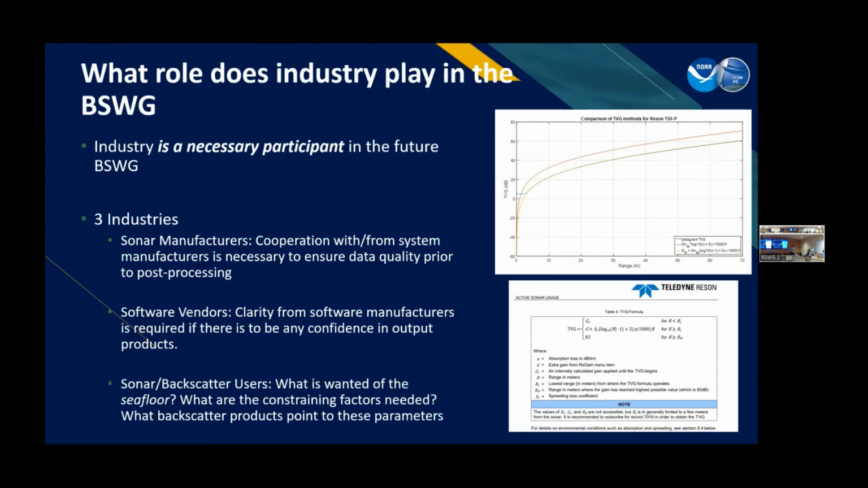The software vendors, again, can bring clarity in terms of what is required if there is to be any confidence in the output products. And then this third group is a little more philosophical. Well, not philosophical, it's very real, but it has more philosophical questions: what are we measuring, what's the C4, what is important to you, and how does backscatter relate to those constraining factors that you need to do your work.